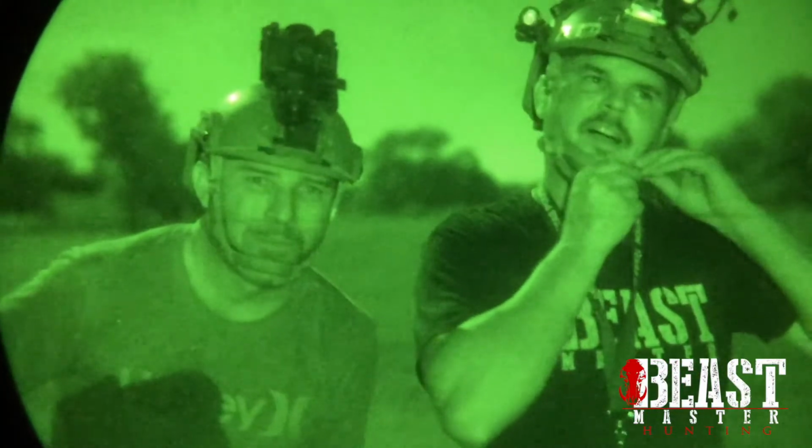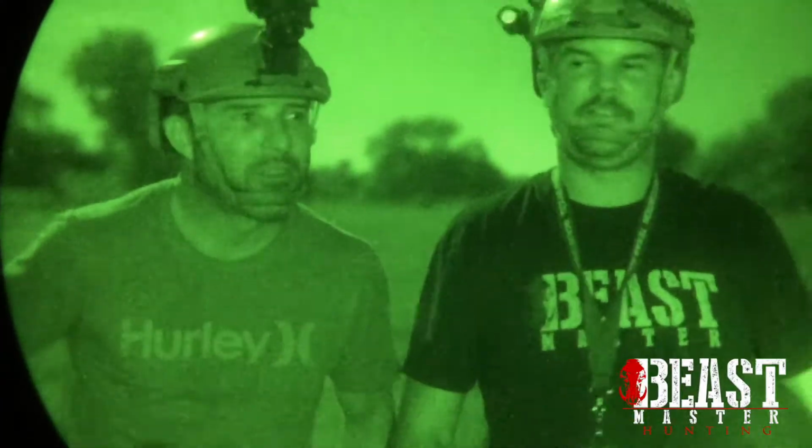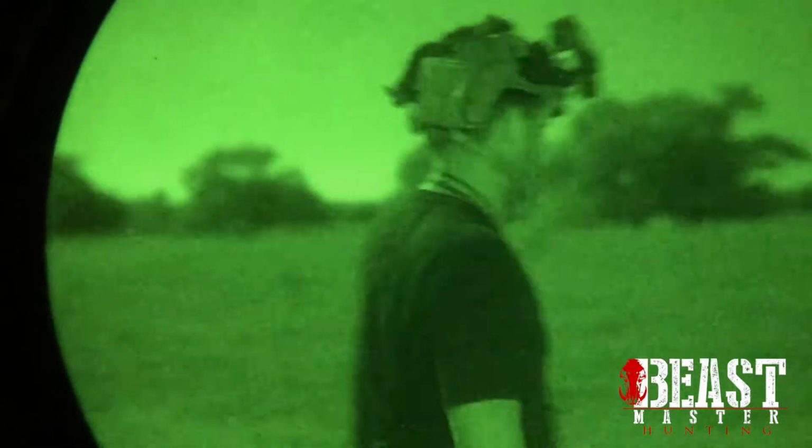Alright, so we're cruising around out in the pasture looking for that coyote. He was a little further than we thought. We thought he was on the fence. Probably why Zane missed his. Probably. Let's go pick him up.